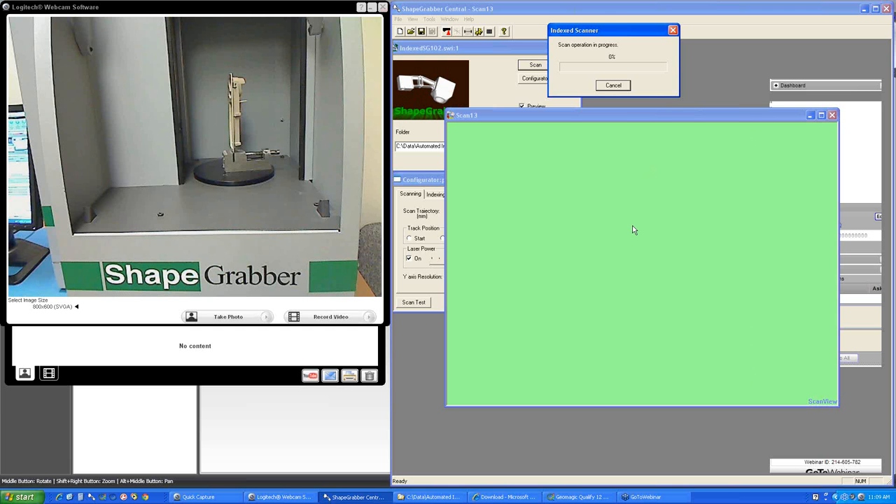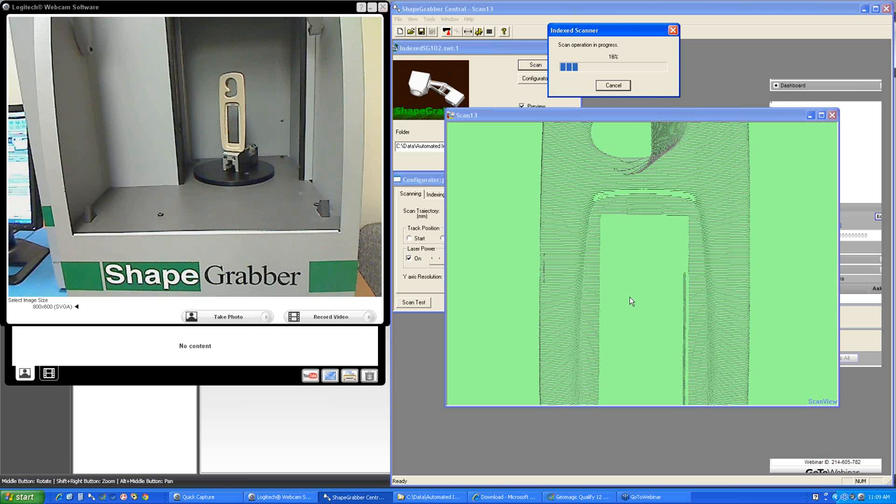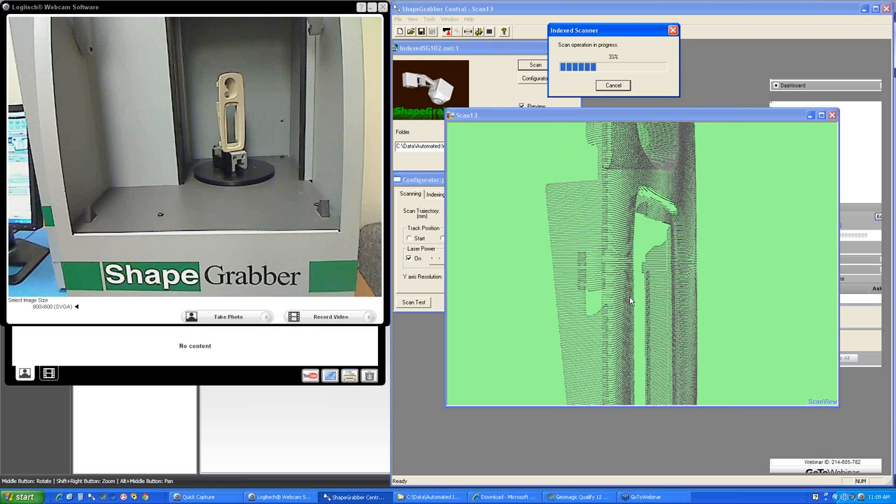Then the rotary table repositions that part, rotating it that 60 degrees that I input. And now it's acquiring a second scan. And this second scan will automatically be added to the set in the proper coordinate system relative to that first scan. So you'll see as it scans around, it will keep adding scans until we have a total of 6 scans in the right coordinate system relative to each other.